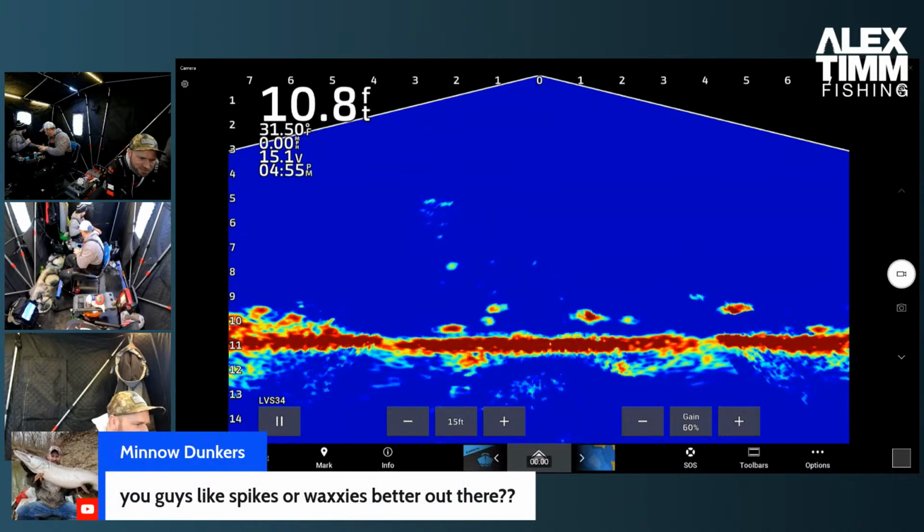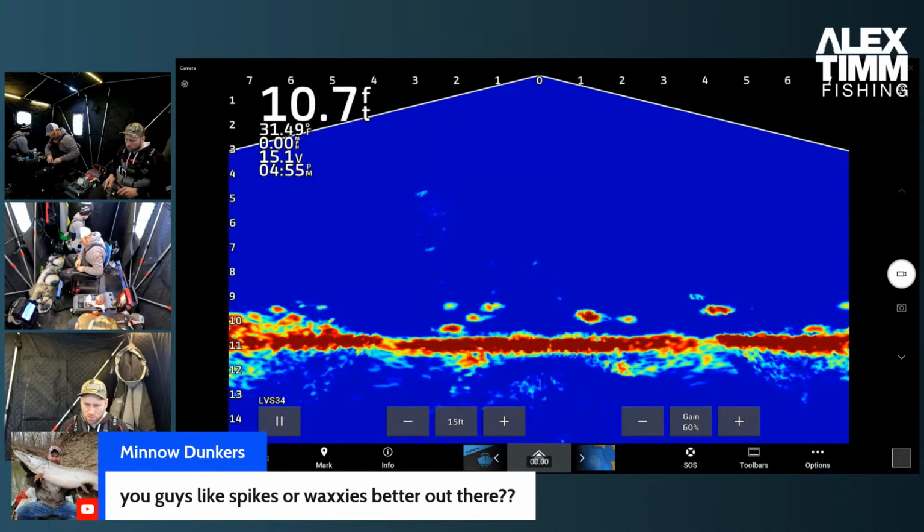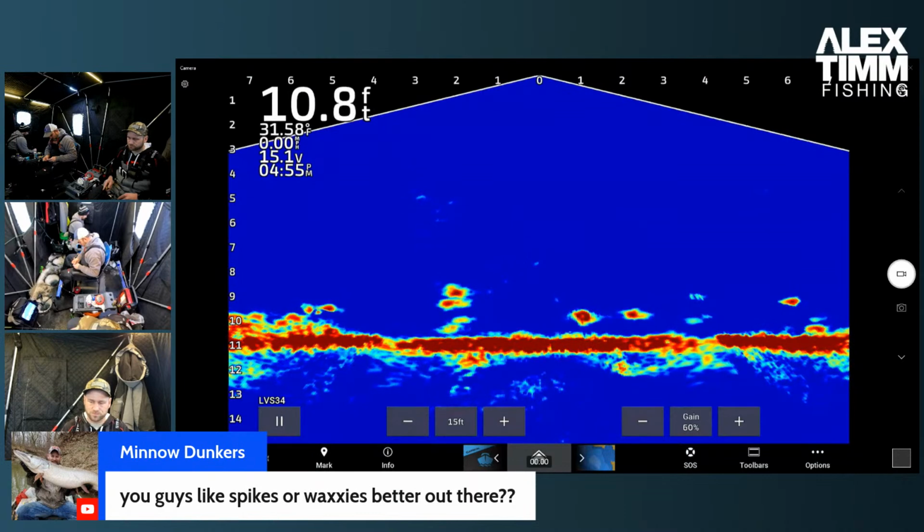You guys like spikes or waxies better out there? Yeah, somebody asked this question a little earlier, and I think the consensus was waxies seem to be working better for us right now. I personally haven't used a lot of spikes. I have a lot of confidence in waxies for panfish, and perch, to be honest.